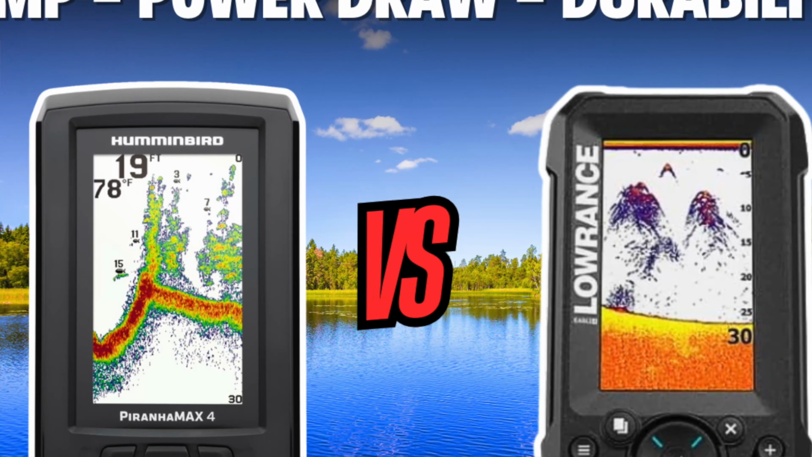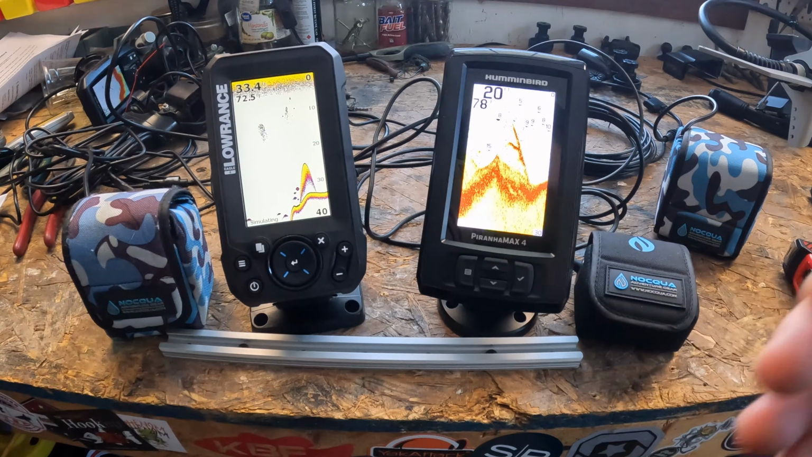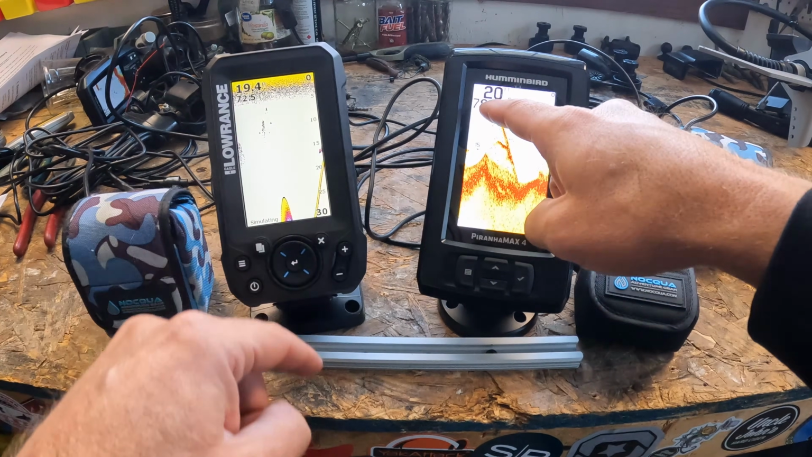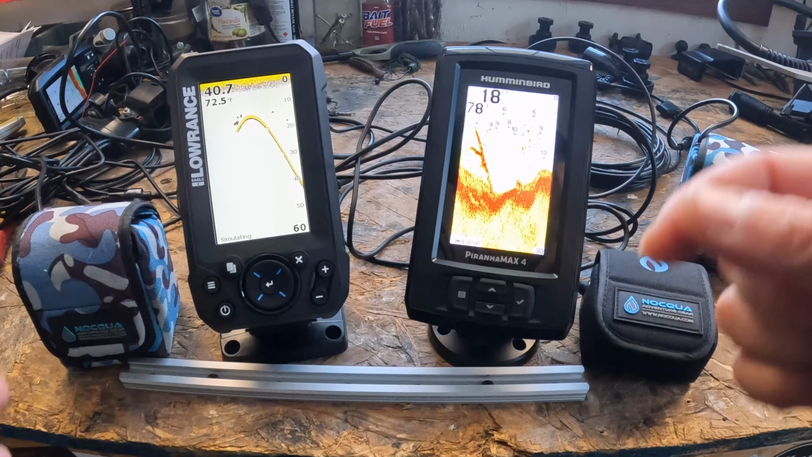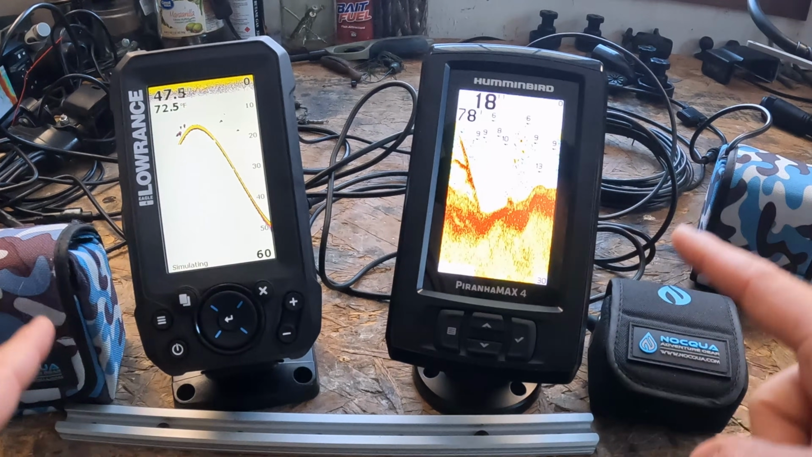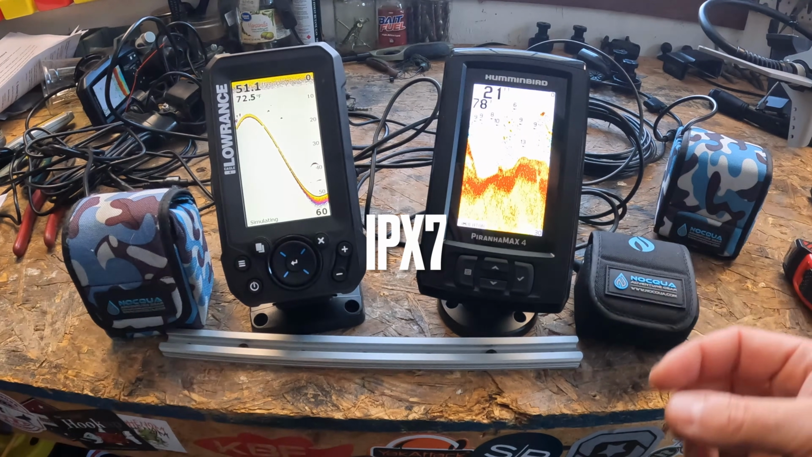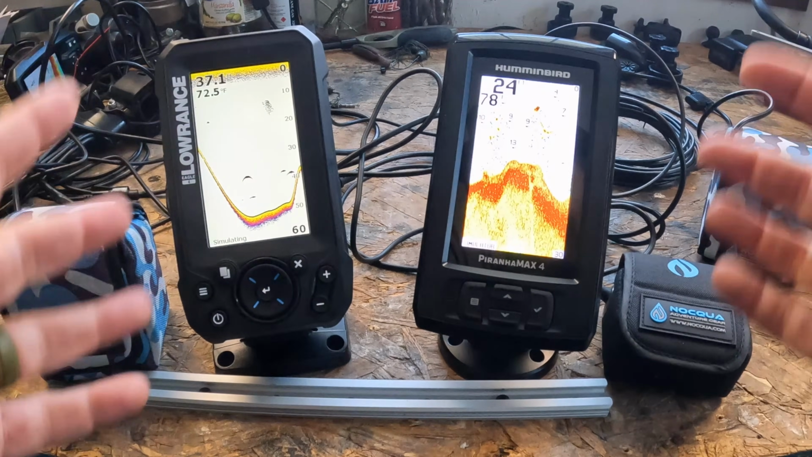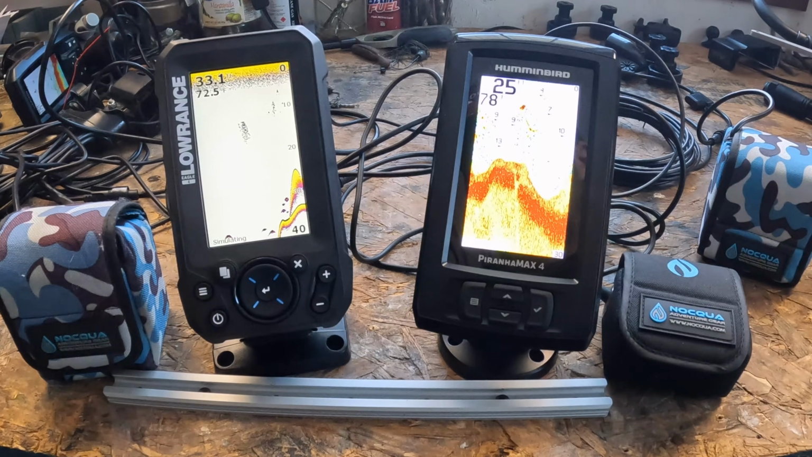Now let's talk about water temp, power draw, and durability. All three categories are basically even. They both have water temp sensors, so you're going to be able to see that right there, 72, 78. This is on sim mode right now. The power draw for both of these is going to be 0.18 amp hours each, and the water rating is the same as well. IPX7, they can both take a splash, they can both tip over, you can flip your kayak, they can go underwater and still be good. Both are simple, reliable, and designed for the angler who wants a turn on and go unit.